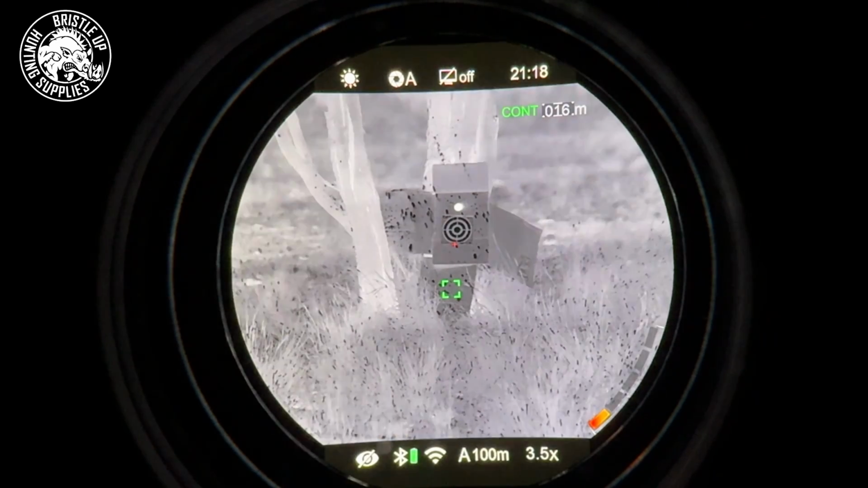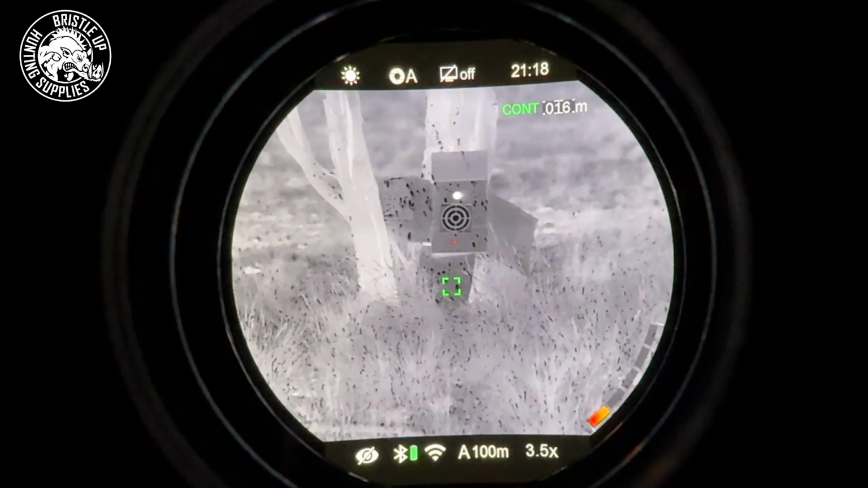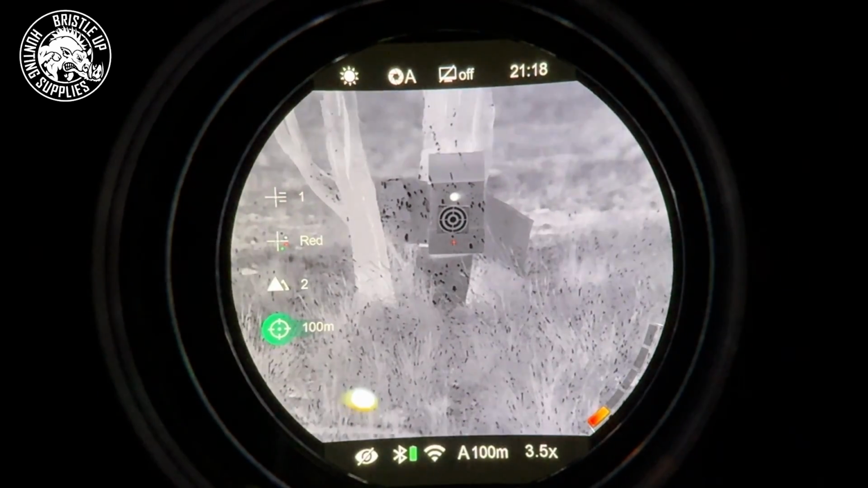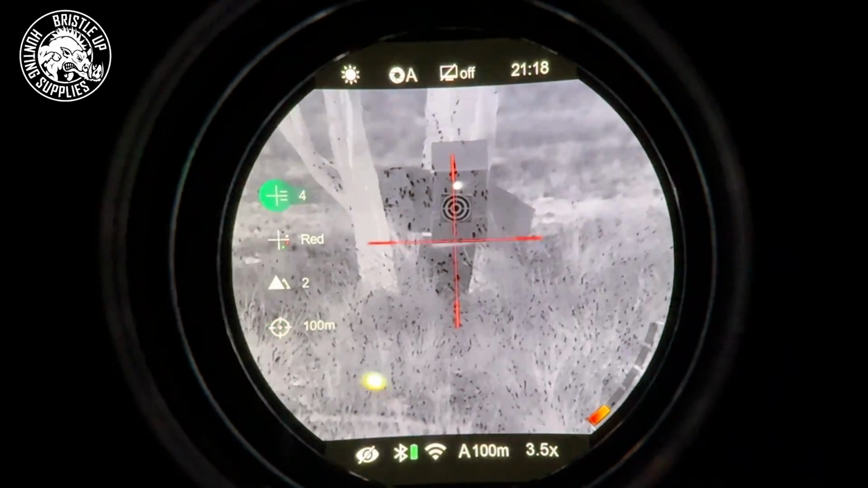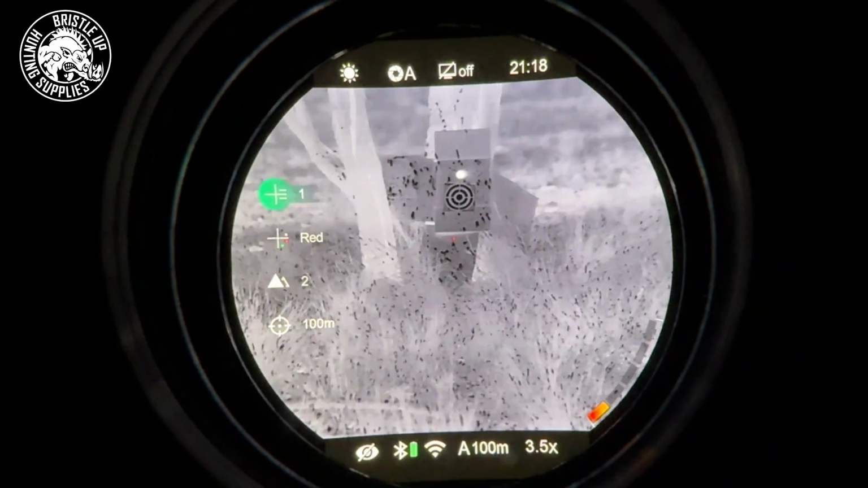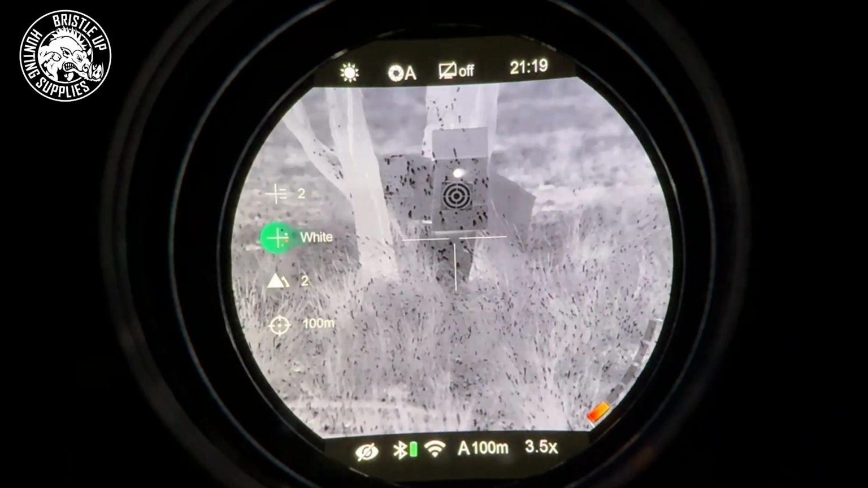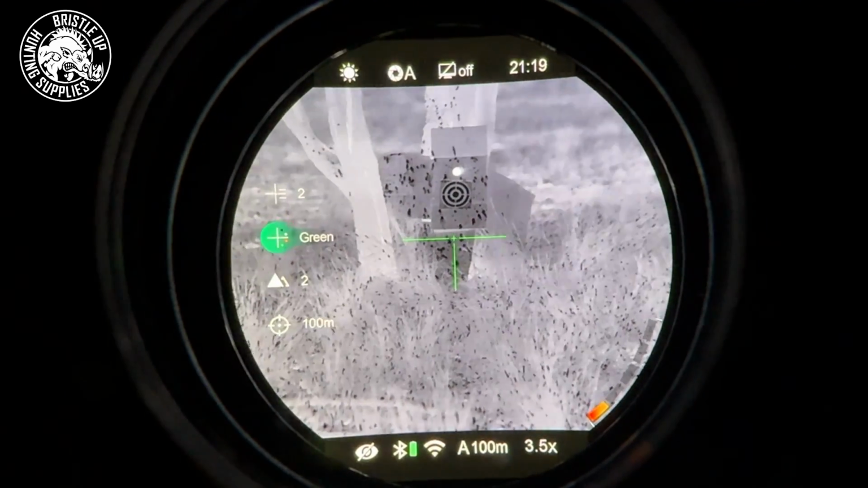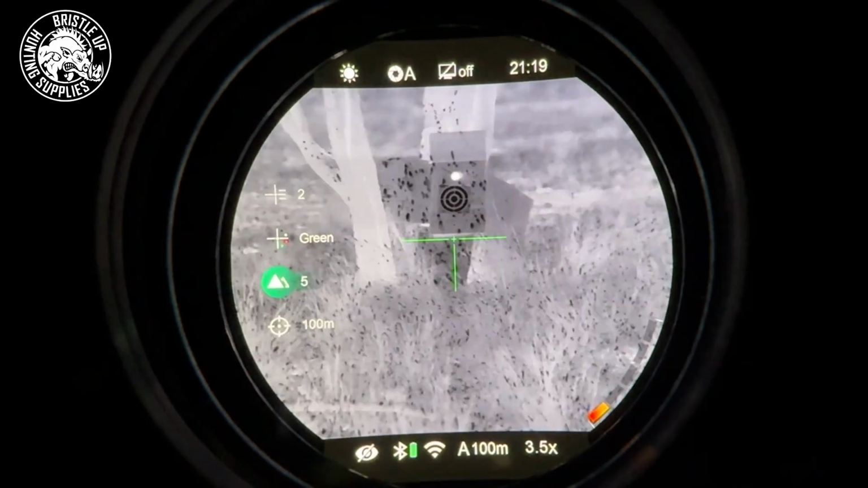All right, now let's quickly run through the quick access menu, which allows you to change the reticle and stuff like that. A single press on your menu button will bring up this quick access menu, which allows you to switch between your meter distances that you've sighted in, allows you to cycle through your reticle, and in addition to that, it allows you to change the color of your reticle. Okay, green's not a bad one. And then in addition, we have our contrast here that we can change.